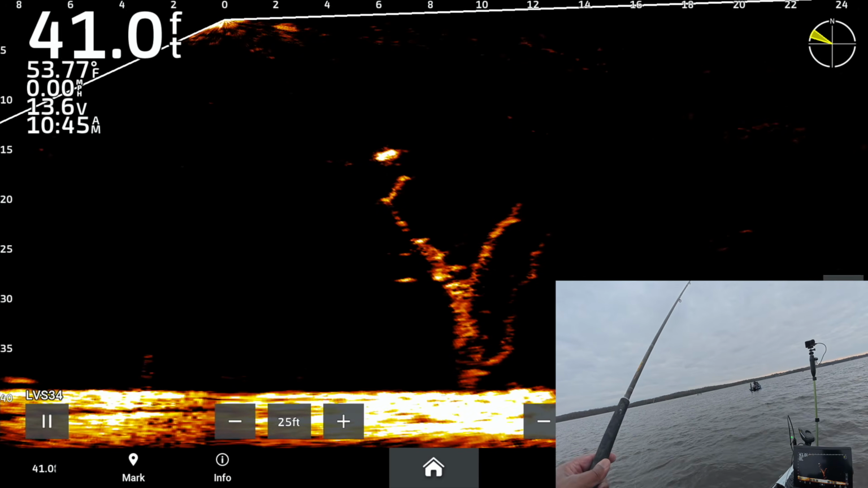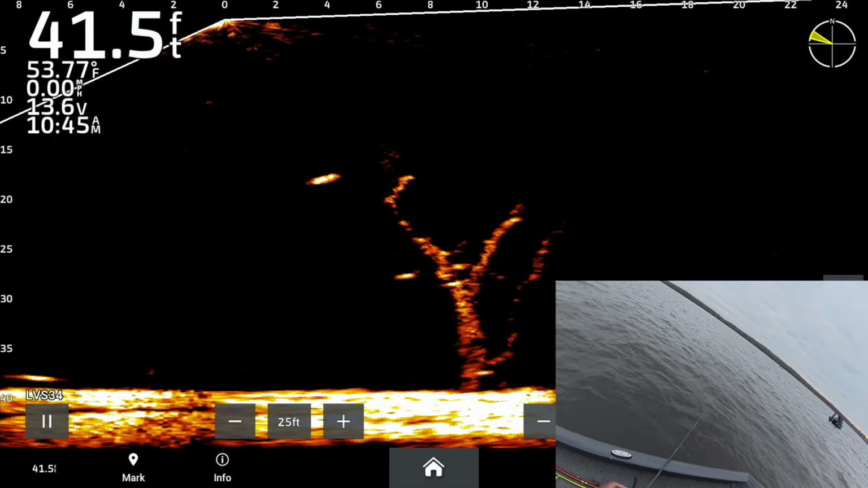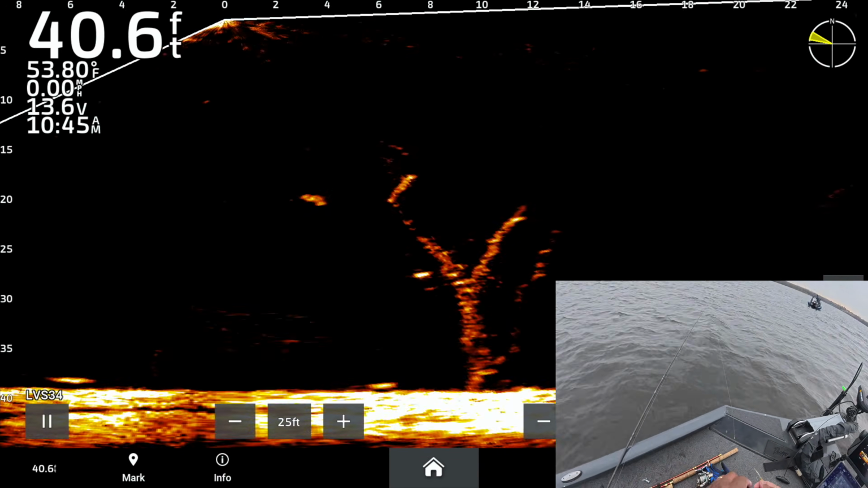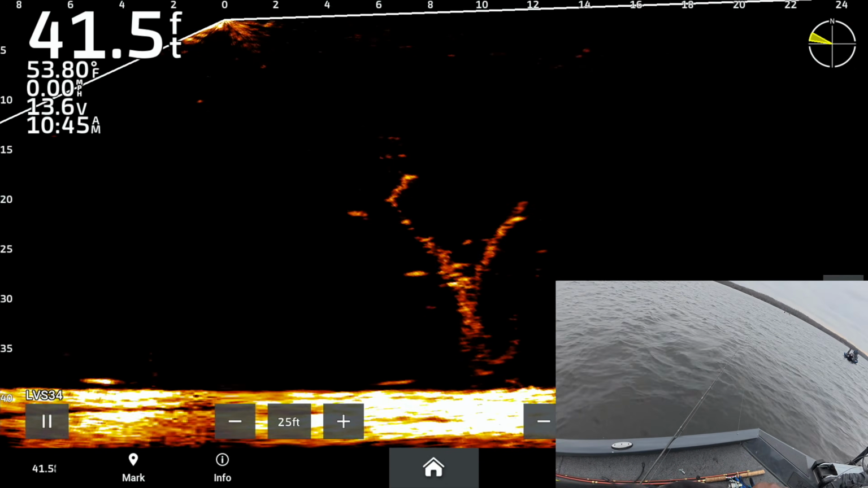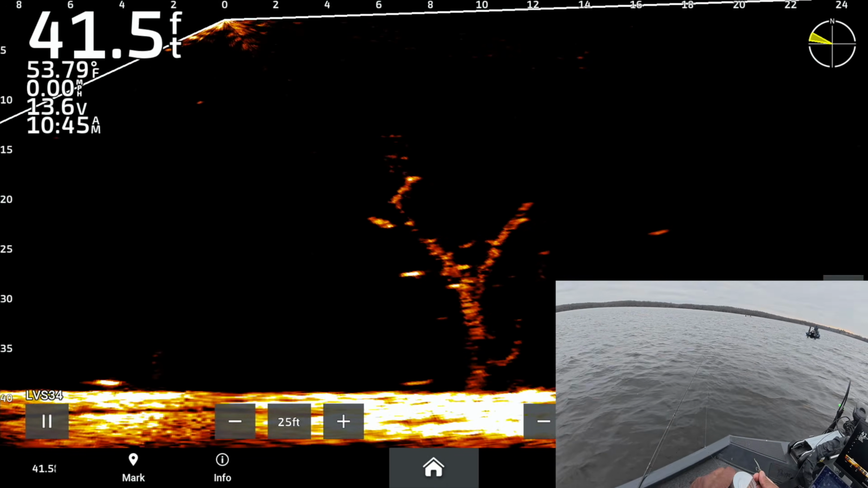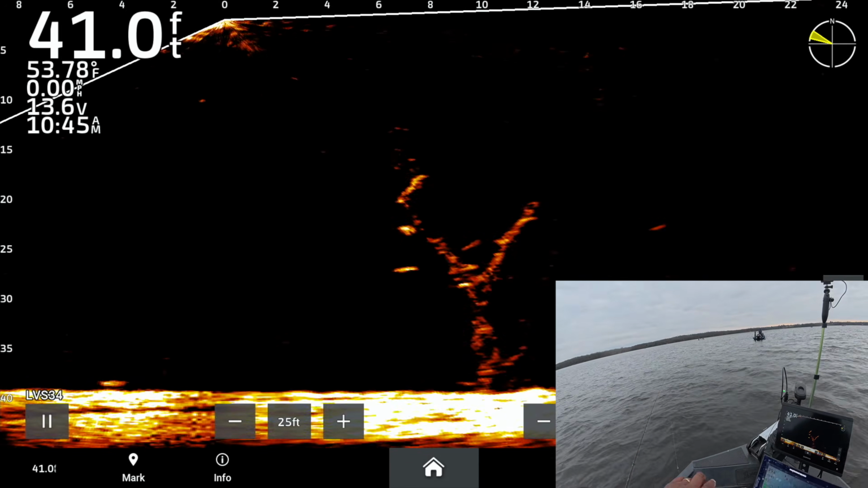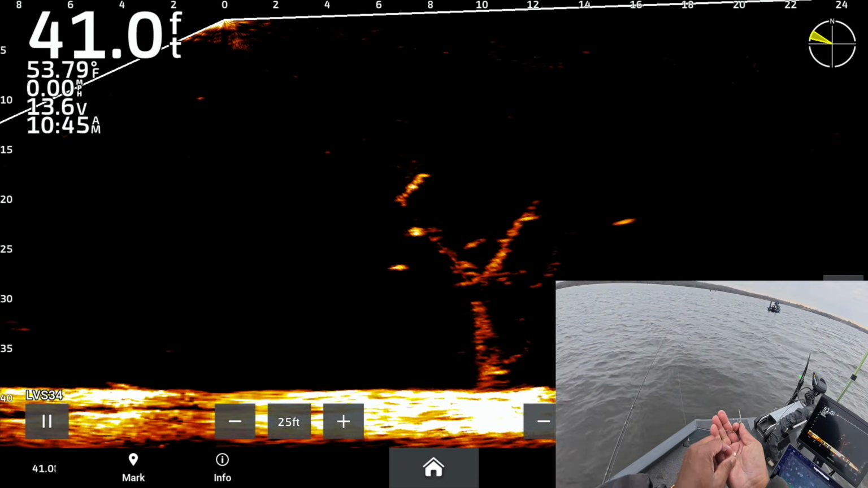But with LiveScope you can see the actual fish, and that same fish keeps going after the bait. He keeps reacting to the bait. He circled around and he's going to land in that same exact spot that we started at.